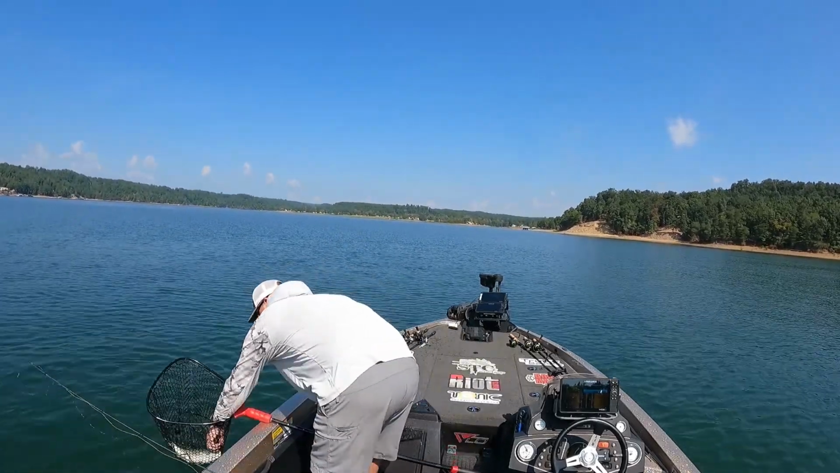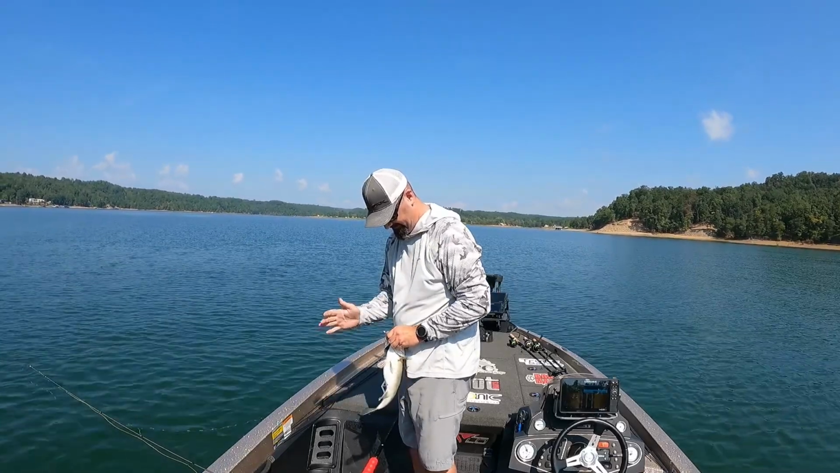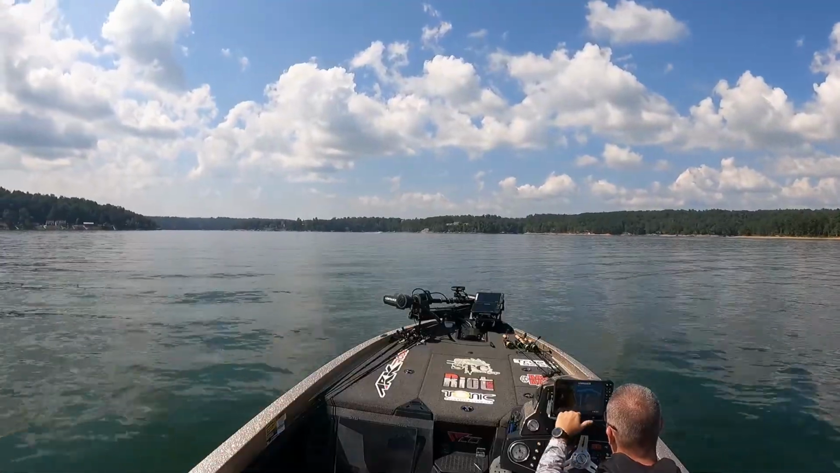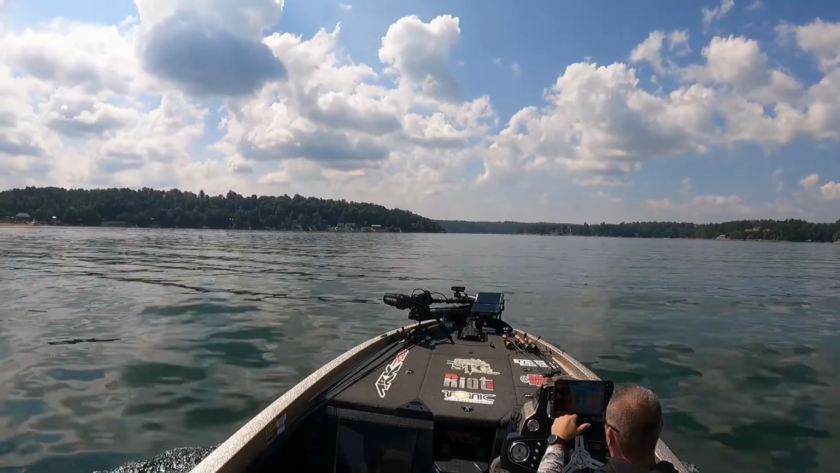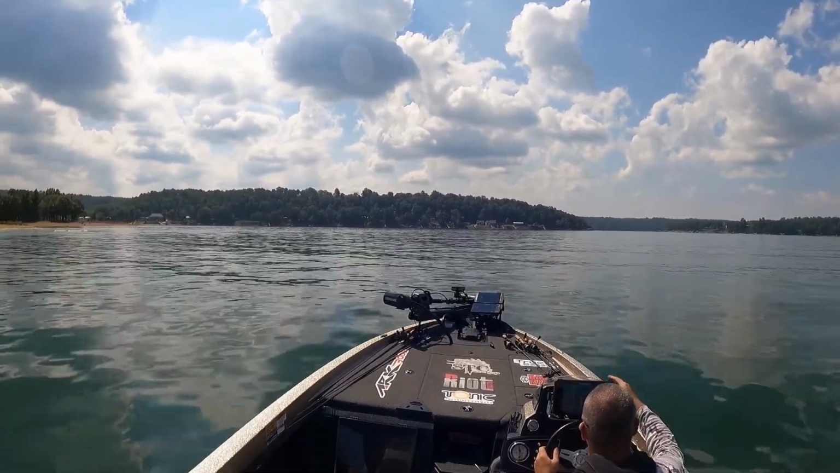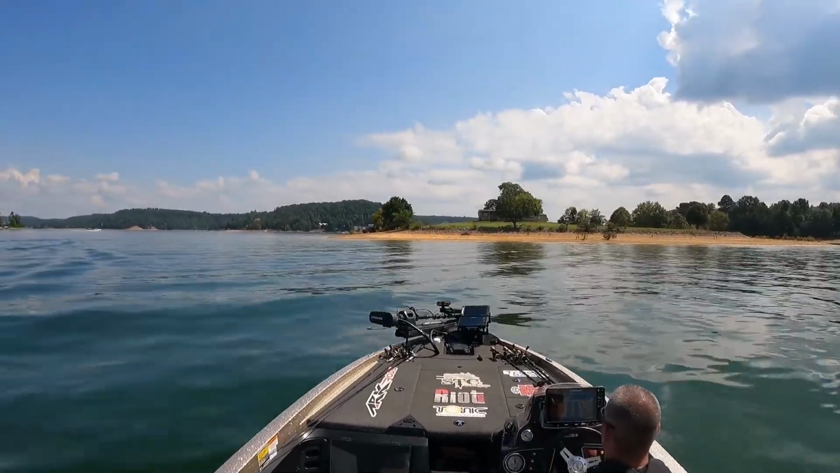Oh, that's what we was after. There's what we've been after. So that was a 3-pound fish. I feel like 2.5 pound and better gives it the best shot to win on the lake. Having all overs doesn't hurt, but the bigger fish do matter.